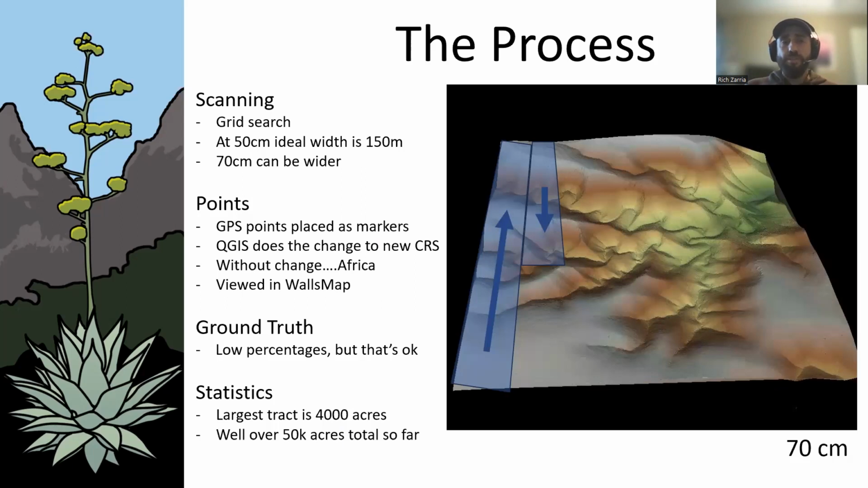At 50 centimeter, which is like four laser points per square meter, I scan about a 150 meter wide swath. So some of these properties can take a long time. Projects will take 40, 50, 60, 80 hours on the computer. I do it over a long period of time. I'll put on a podcast and do it. And then the poorer the resolution, the wider the swath needs to be, so you're not picking up noise in the data. As I find an anomaly, I'll put a point down as a marker. And then there's some gymnastics to do with numbers and coordinate reference systems that are still Greek to me, but I get it done with some help also from some of my collaborators.